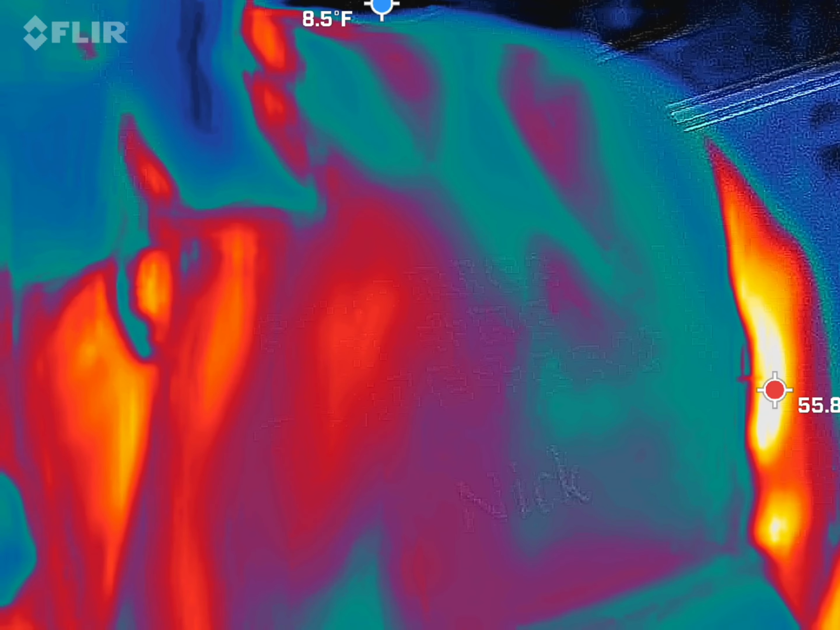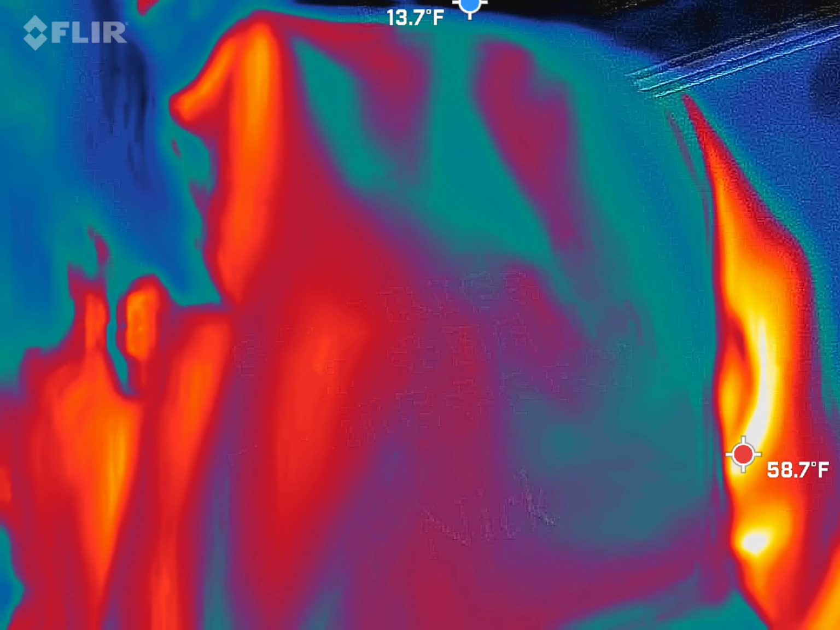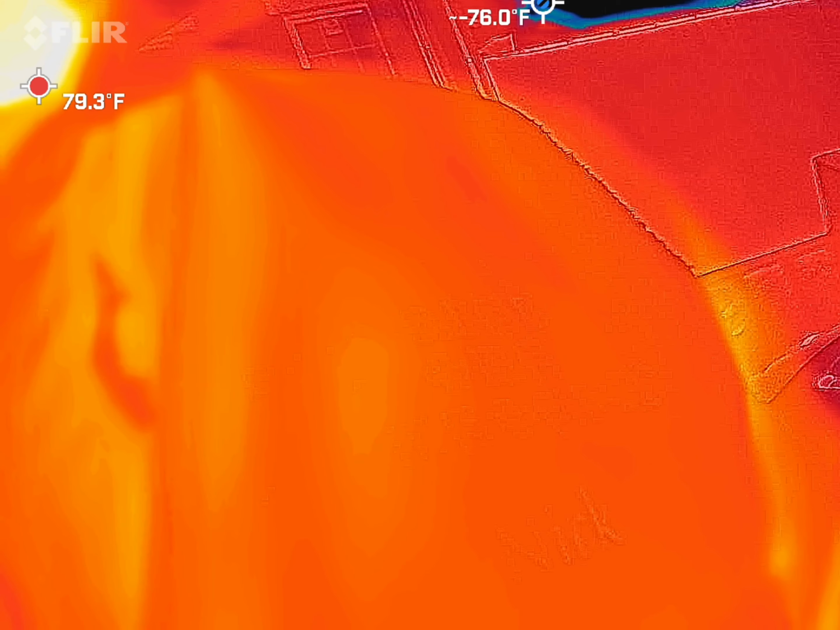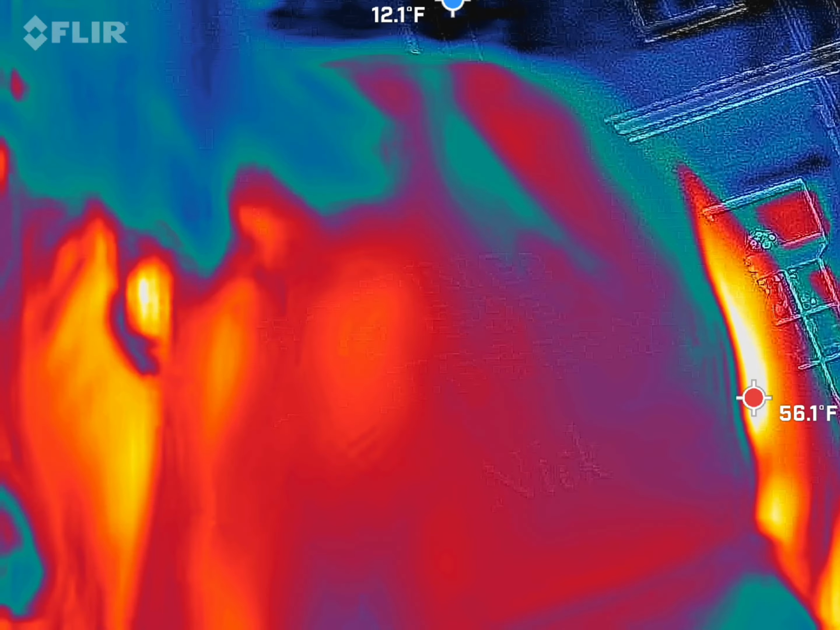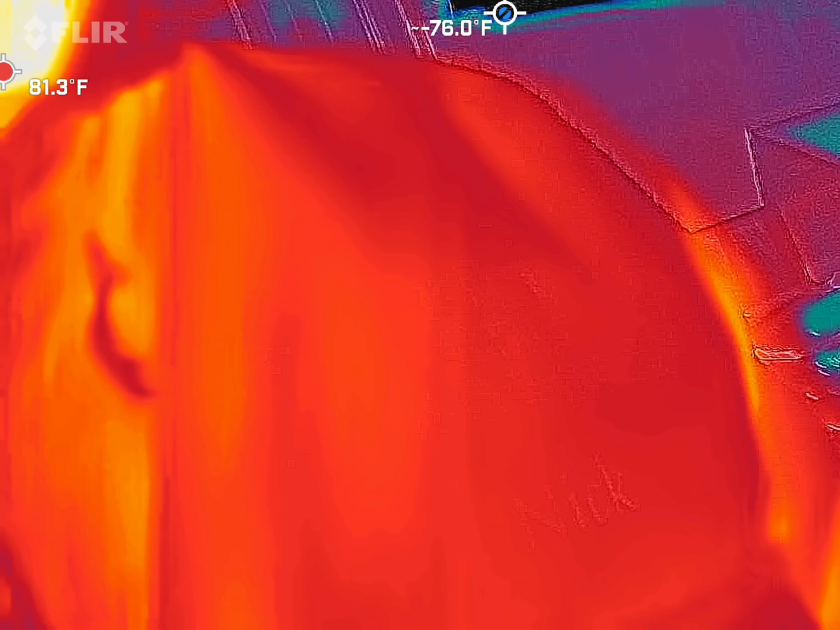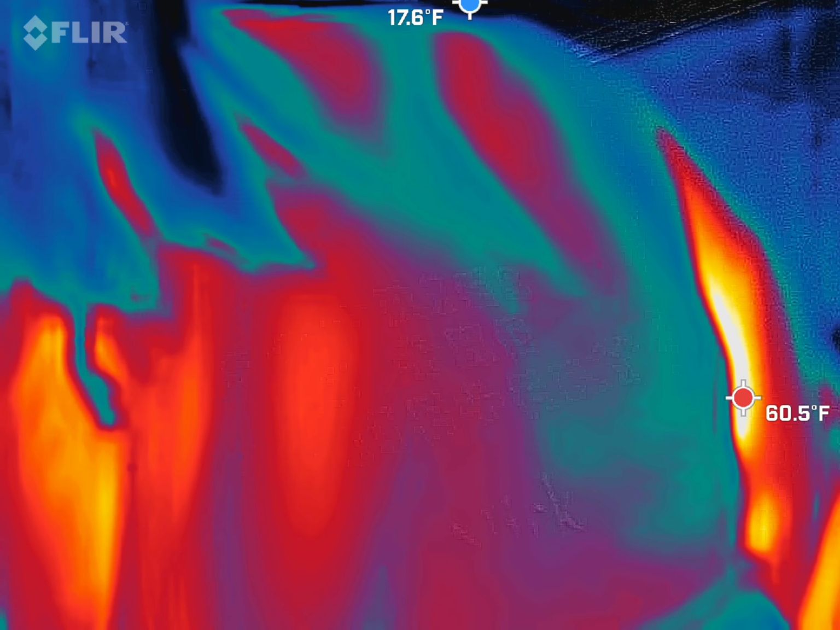But anyway, we're looking for those cold spots. They're going to be blue and black. We're always going to have blue and black out here, especially on a cold night like this. What I'm looking for are those blue and black areas to move or to take shape. When I say take shape, I want a head, shoulders, moving arms and legs. That's what we've caught with this guy in the past. That's hopefully what we're going to capture with it again.